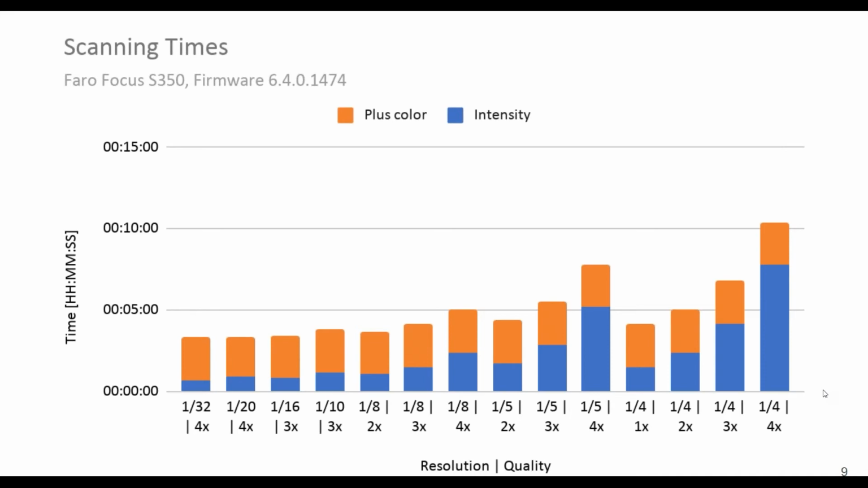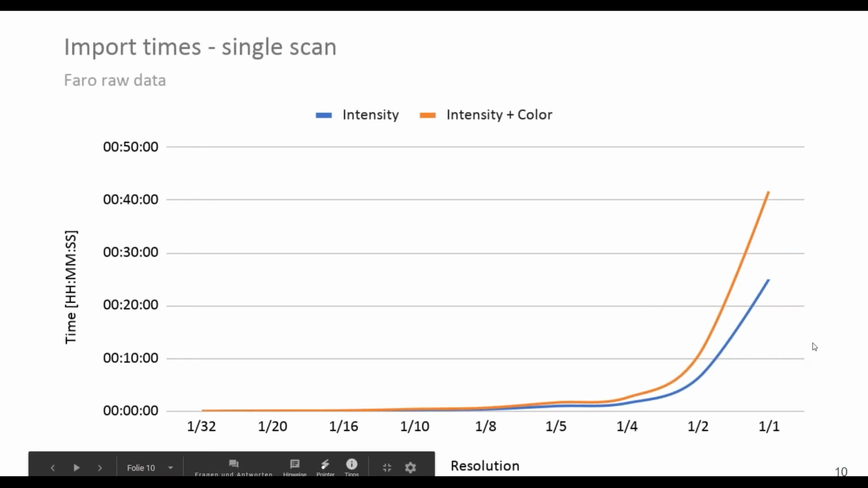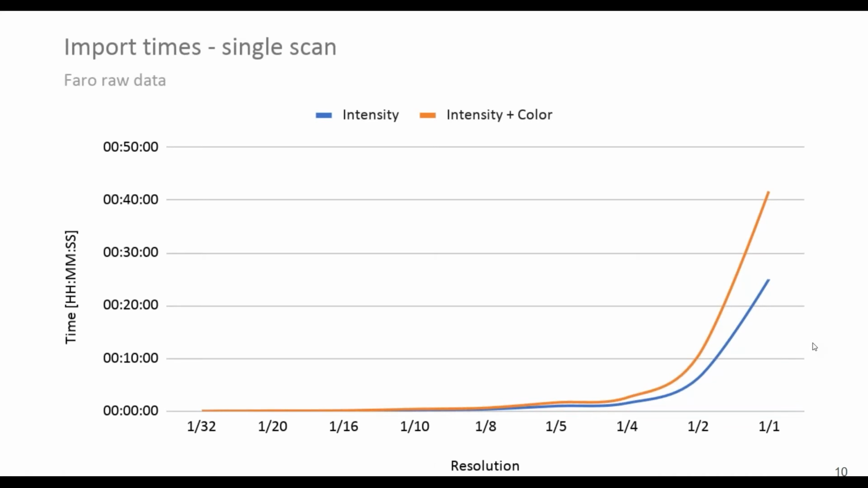Next one is the import times. How long do you need to import your scans into the computer system which you are using after scanning? Of course, if you are using the scanner manufacturer's software, like for example, you have a Leica scanner and you register with Cyclone, or you have a Faro scanner and you register with Faro Scene, these import times are not given.